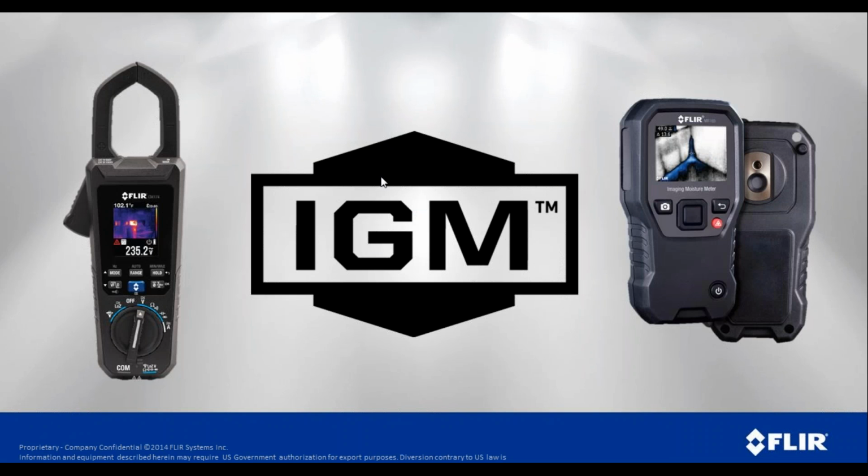IGM is not limited to an infrared camera, though. And when you look here, we've got a couple of devices on the left, an electrical clamp meter, a clamp-on amp meter, and it has a built-in infrared camera. So you think about that, an infrared camera and a clamp meter, why would you need it?